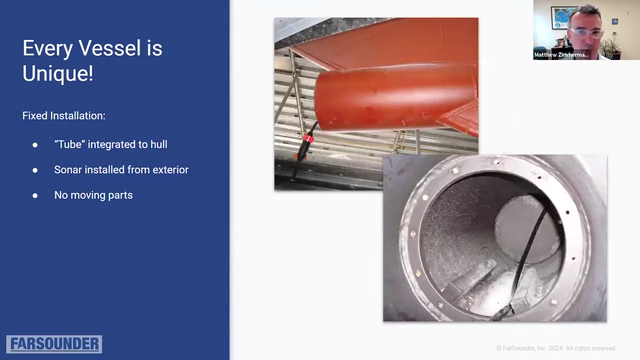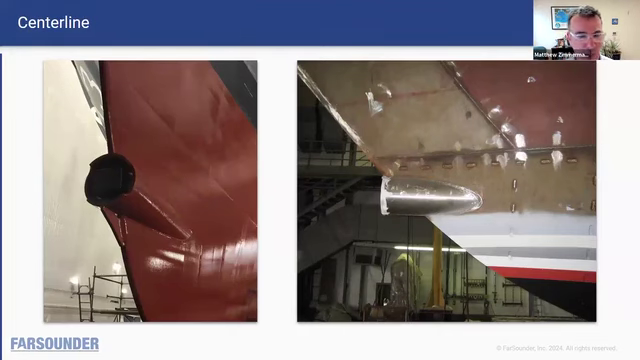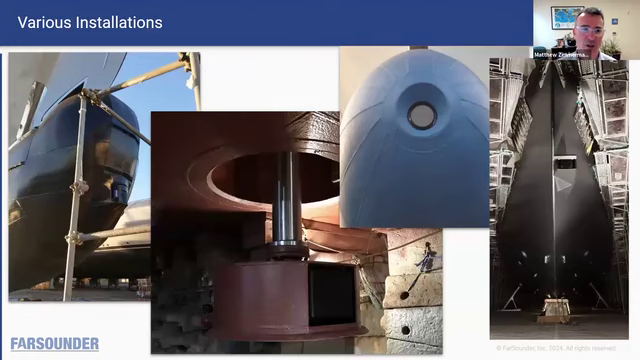And here's a couple of examples of that fairing tube integrated into a hull. In these cases, the sonar is completely exterior to the hull because that fairing has a watertight gland going up above the waterline, and it can be installed directly on the center line, like we see here in these examples. It can be installed on a bulb. It can even be installed to the side of the hull, side of the center line, or even on a